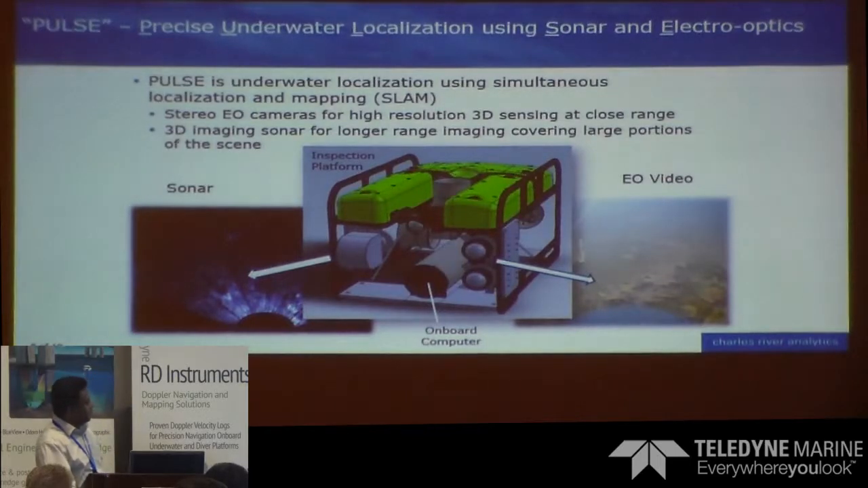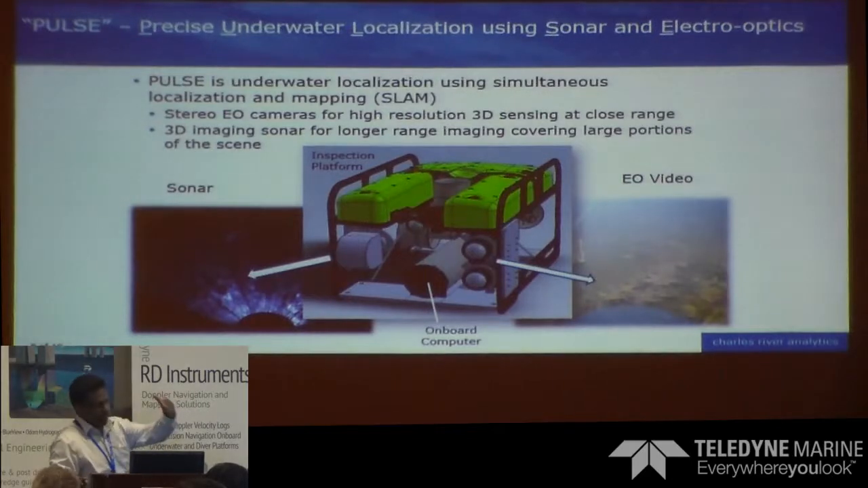So we use simultaneous localization and mapping techniques to use the sonar images to match the features that we obtain in consecutive frames. So that will tell you how much movement you have made. So if you are looking at a ship hull, you can start from one location and then you can estimate your pose and you know where you are with respect to the ship hull.